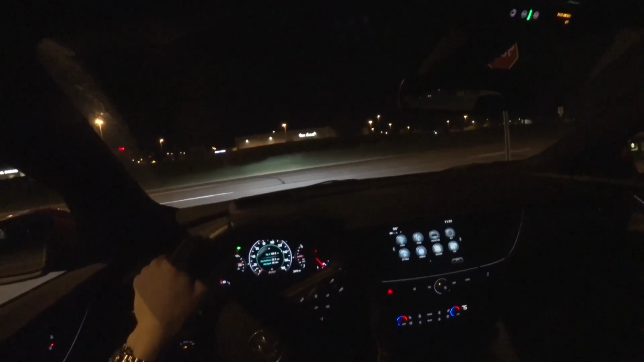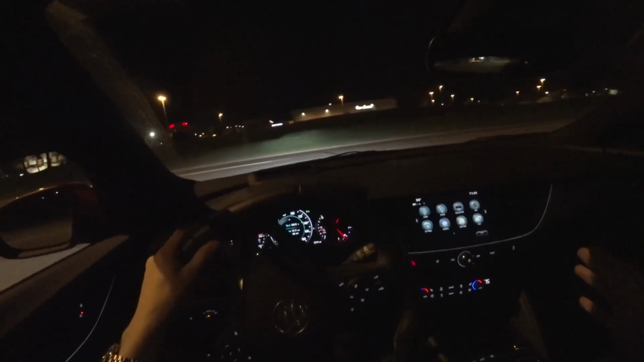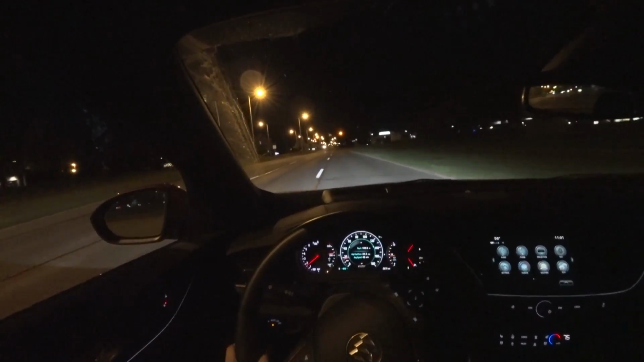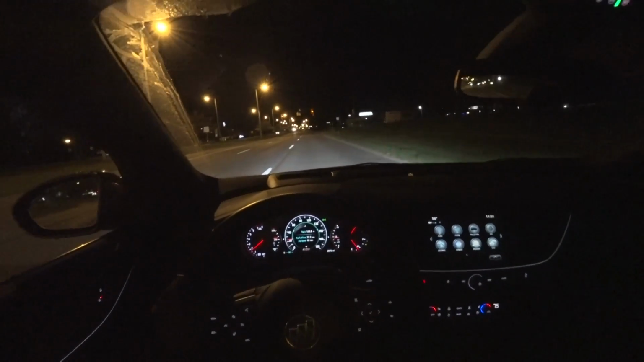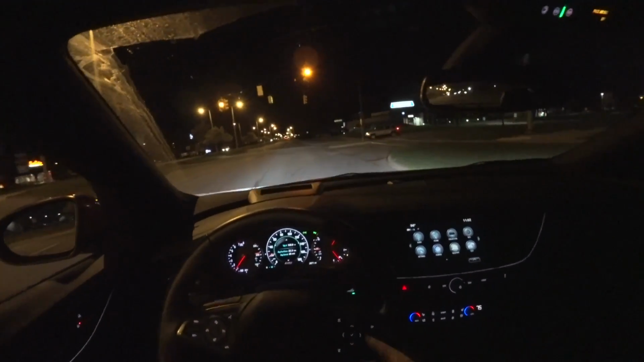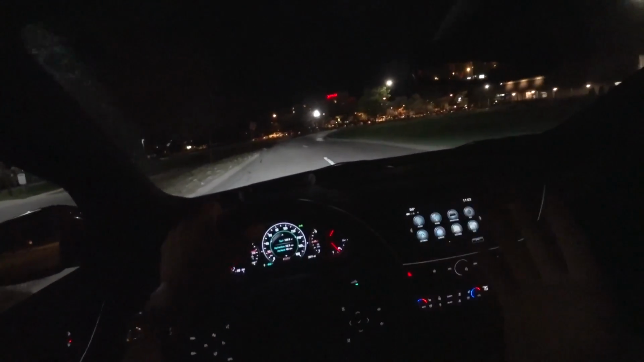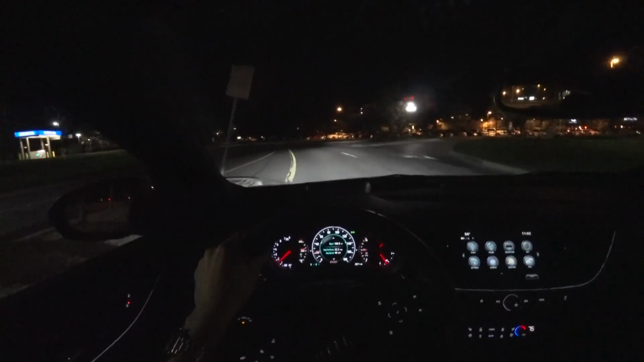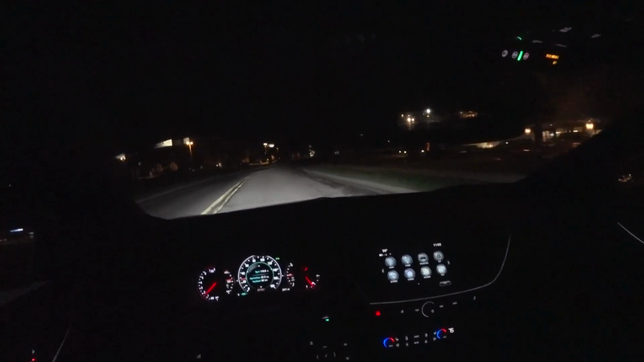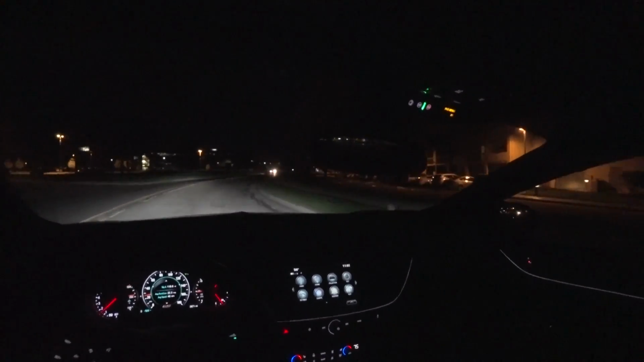One thing you'll notice, I mentioned this in the last video too, auto stop start cannot be turned off to my knowledge in this car. It just stops and turns off at every single light. Normally it's not that intrusive, but if you have the AC running or the heat running, it's going to bring down the HVAC system and kill your heat. So if you just let off the brake pedal, it'll start back up again. But it's just one of those things. I don't like that you can't turn it off. I like to have control over something like that, but that's just the way it is.